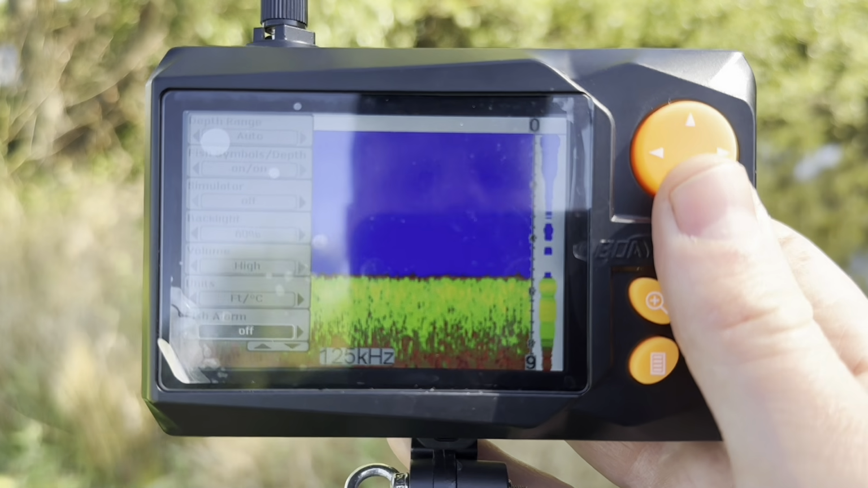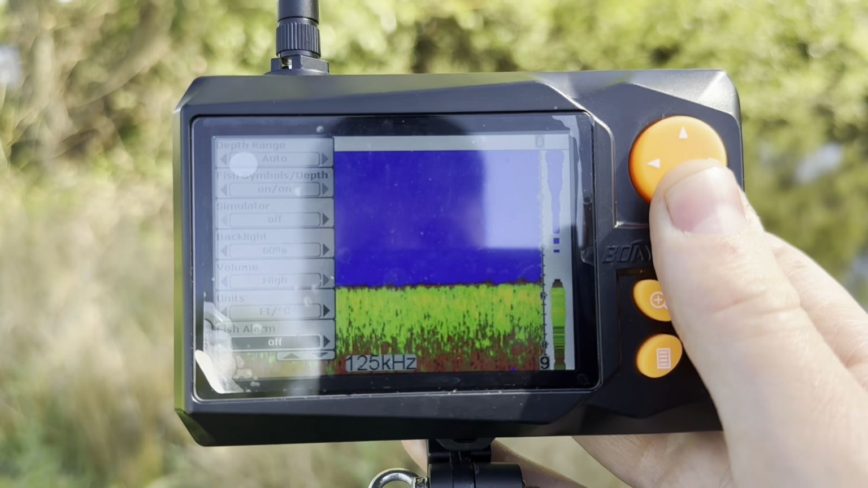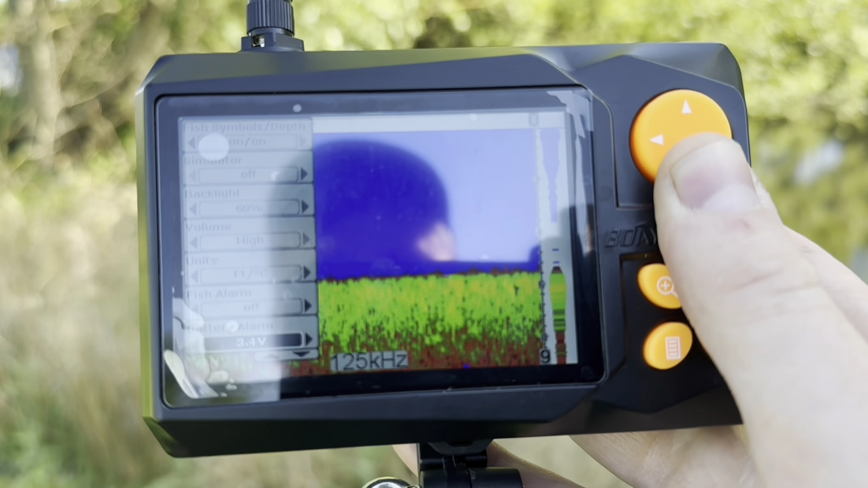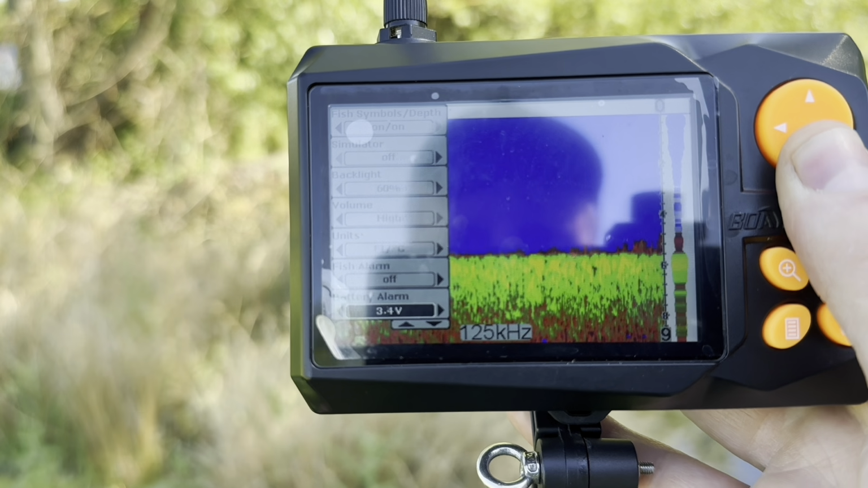Don't hold me to that. Again, it's a feature I've never used, and it's probably in the menu that'll explain it a bit better, but really not important. We have battery alarm, which is our low voltage alarm. 3.4 volts is when it will start telling you that it's low on battery. I recommend you keep that where it is.